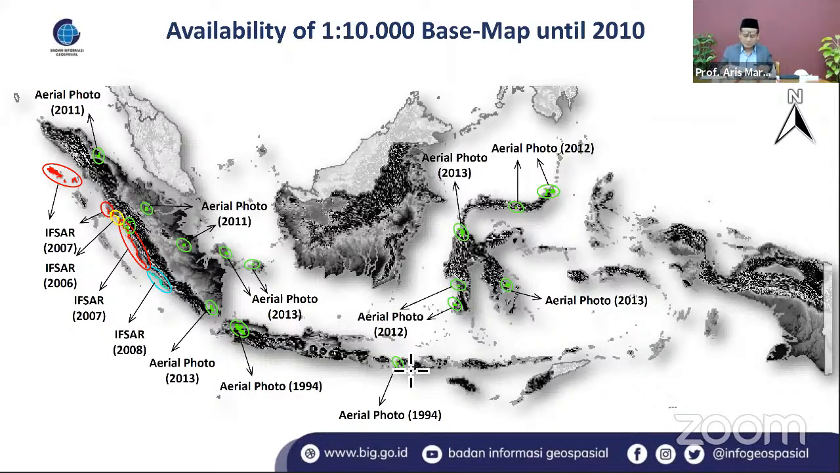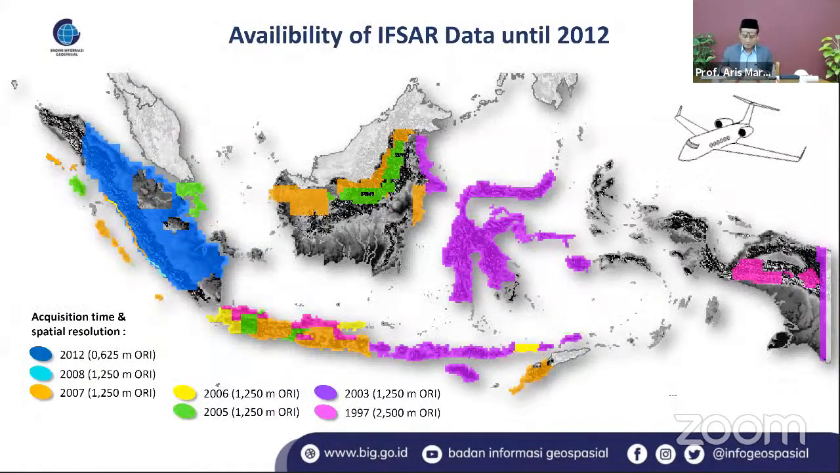So based on this data, we actually still need more to complete our mission. And according to the RPJM, which is our long-term development plan, we should do this until 2024, which is quite short for us. Fortunately, regarding the availability of InSAR data in our office up to 2012, we already cover several parts.